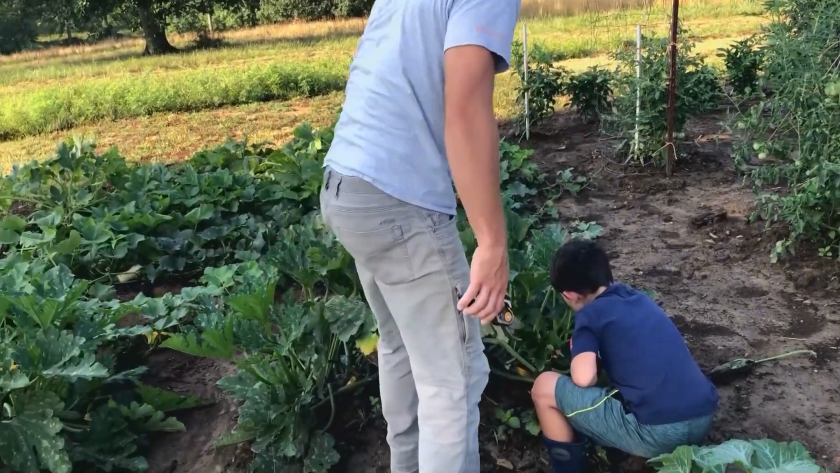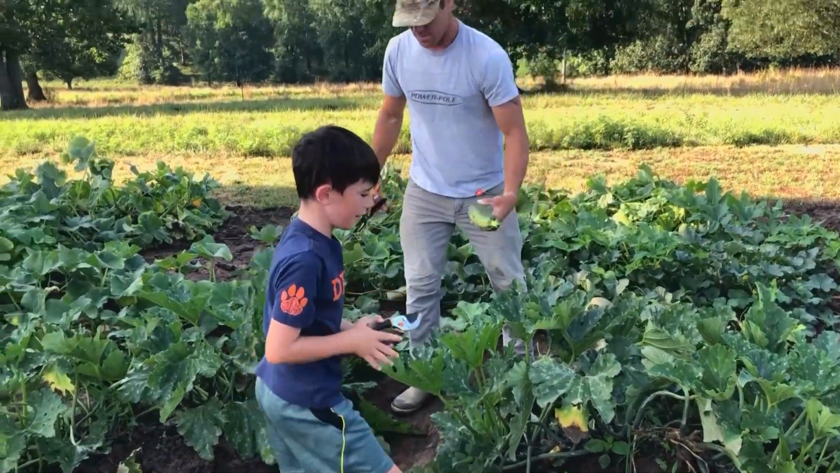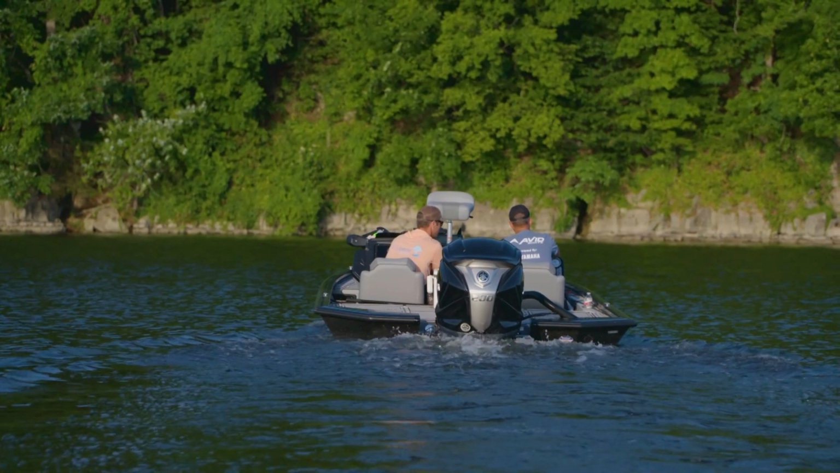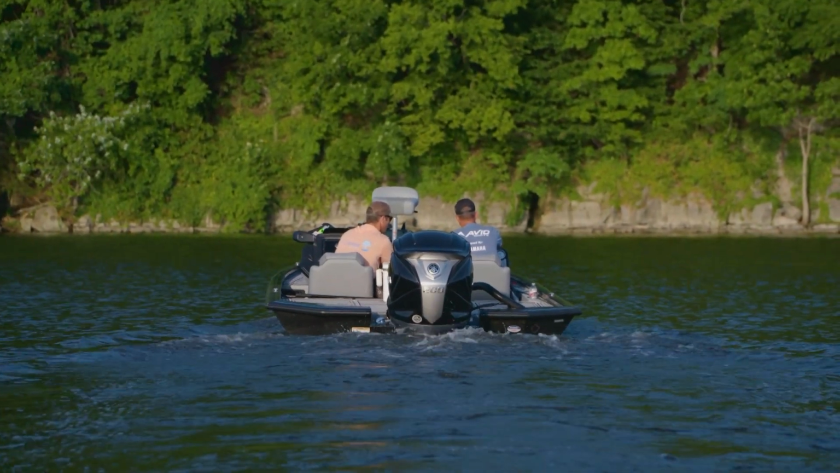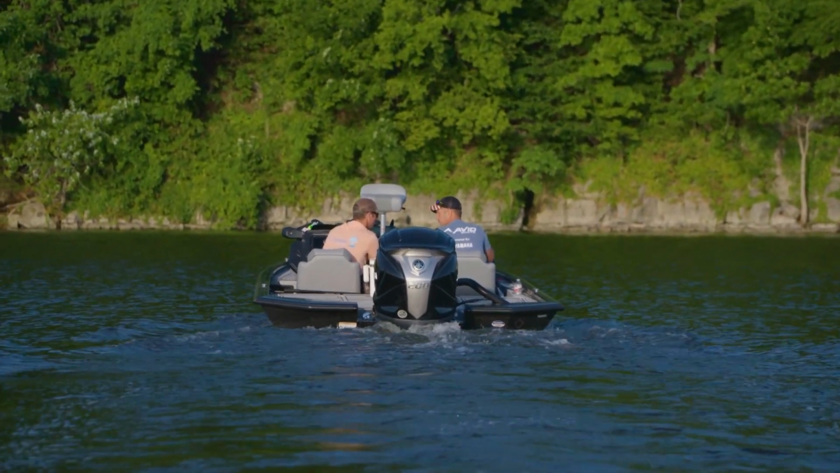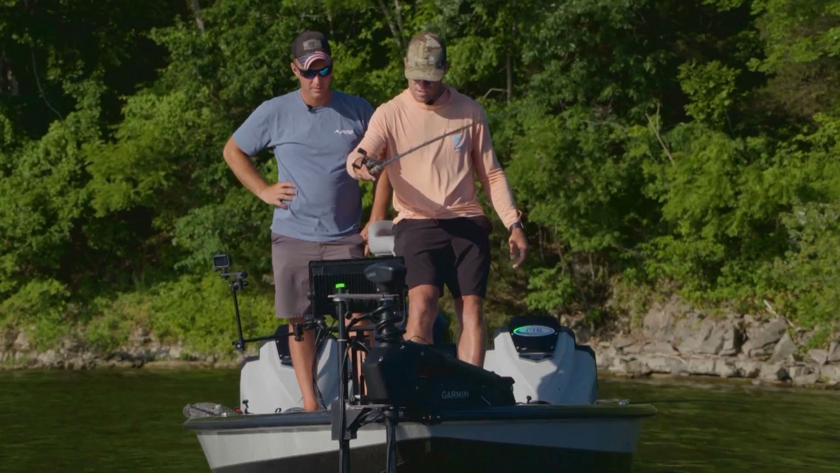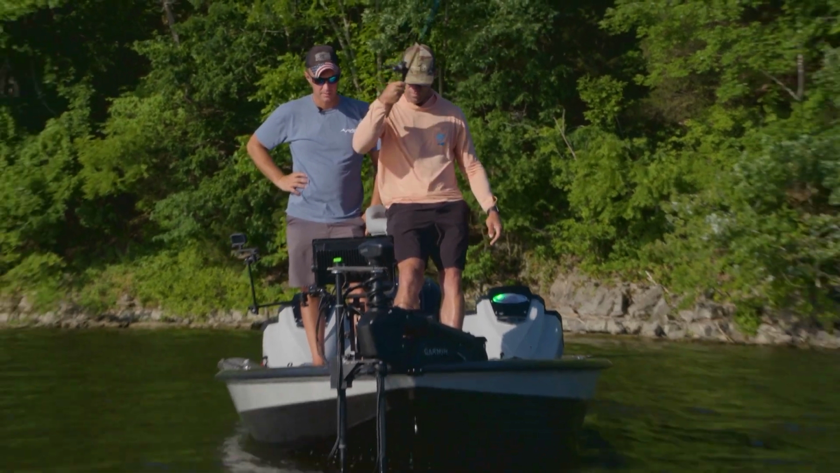It's either fixing fence, feeding cows, or working in the garden, whatever the case may be. The flexibility allows me to come out to the lake and try to catch these giant crappie. That's kind of what my passion is, what I enjoy doing, competing in crappie tournaments and trying to find the biggest fish in the lake.